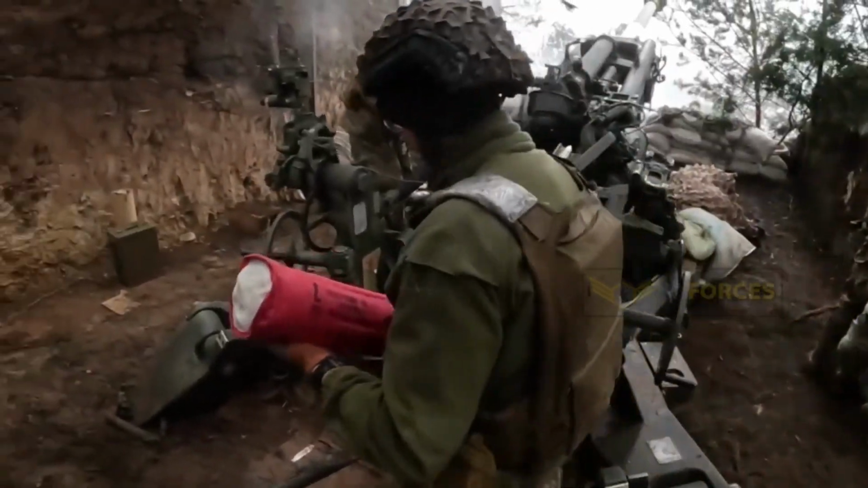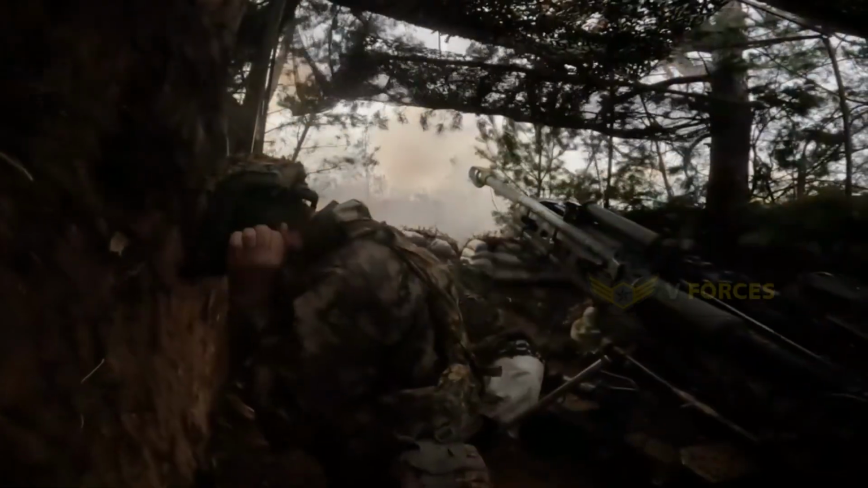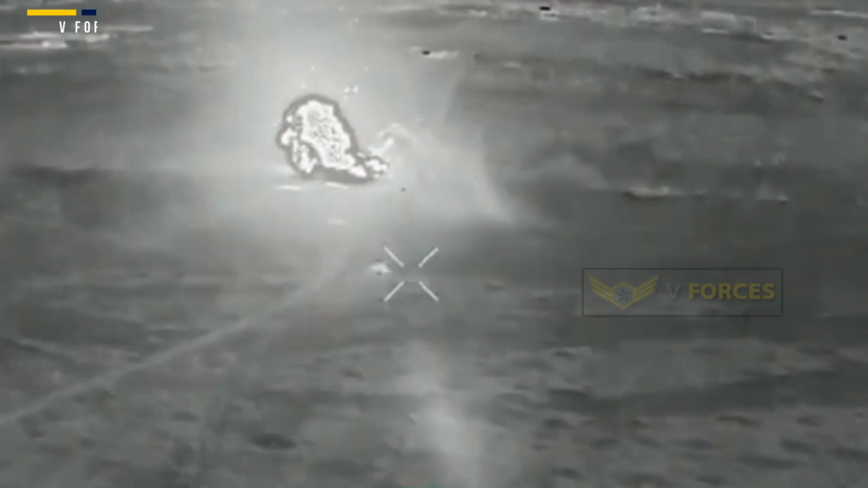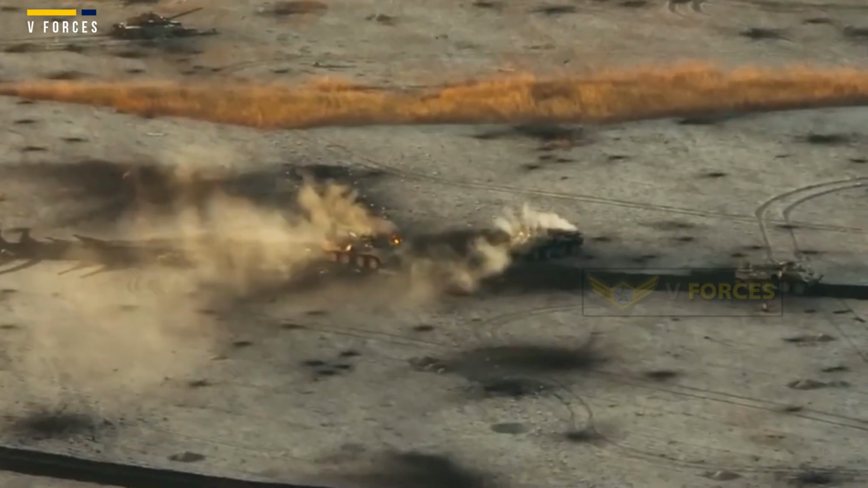Cluster munitions, which Ukrainian troops utilized in the video, have been used by Russia and Ukraine in the war. Ukraine has dealt another significant blow to Russia's armored vehicles in newly released thermal imaging footage showcasing the cluster attack. The video was shared on social media platform X by a veteran of the Ukrainian army and reportedly shows the 92nd Separate Assault Brigade taking out a series of Russian vehicles.